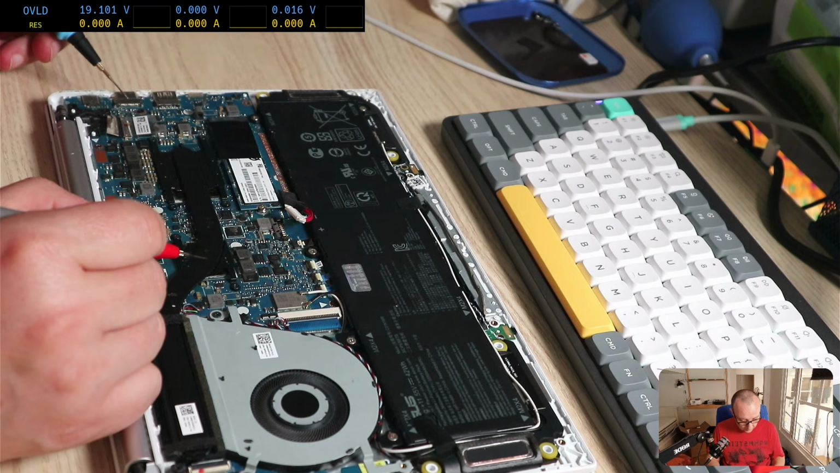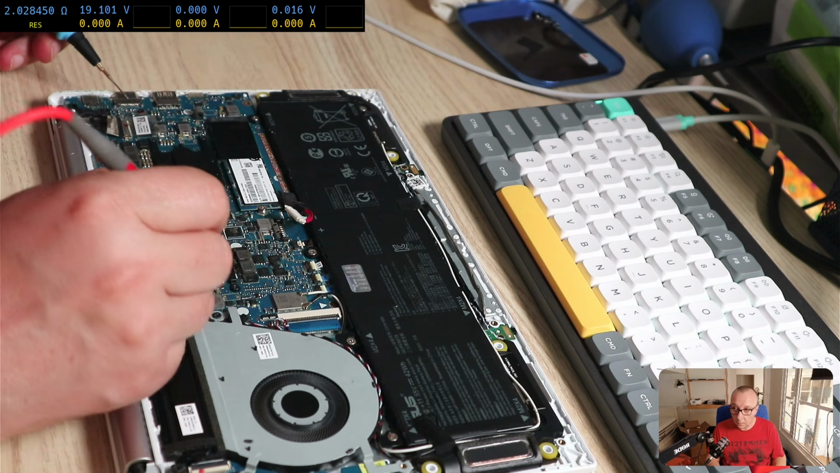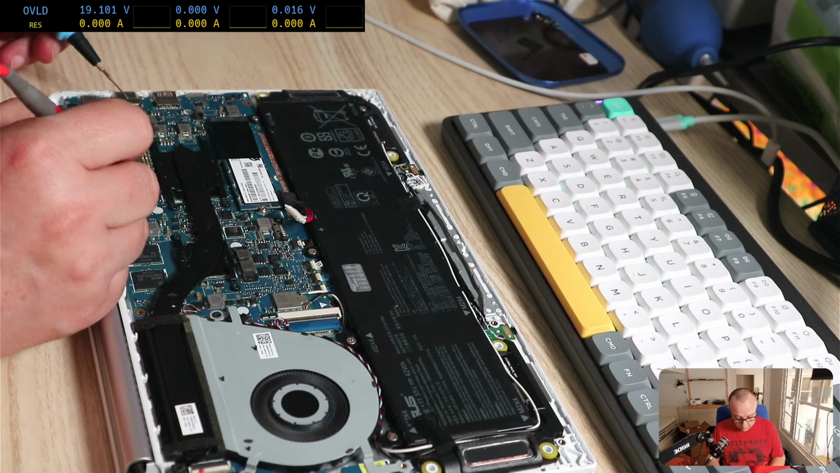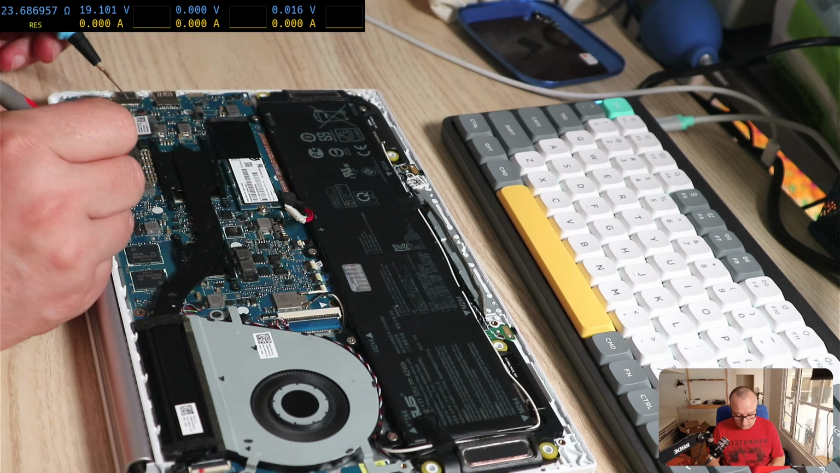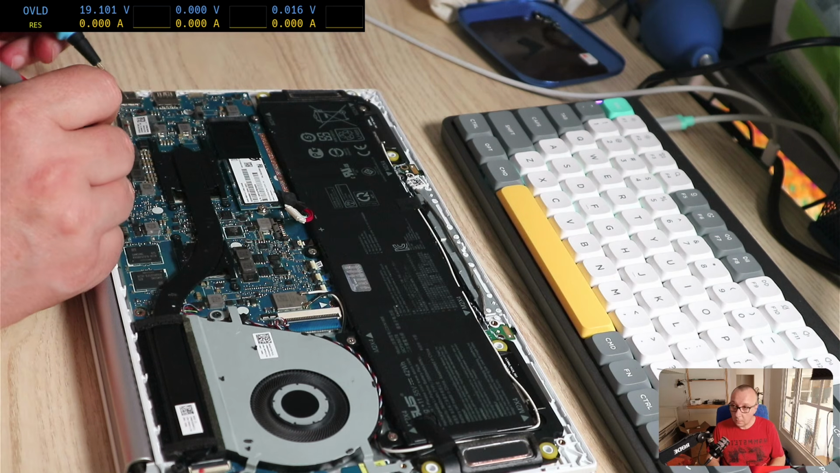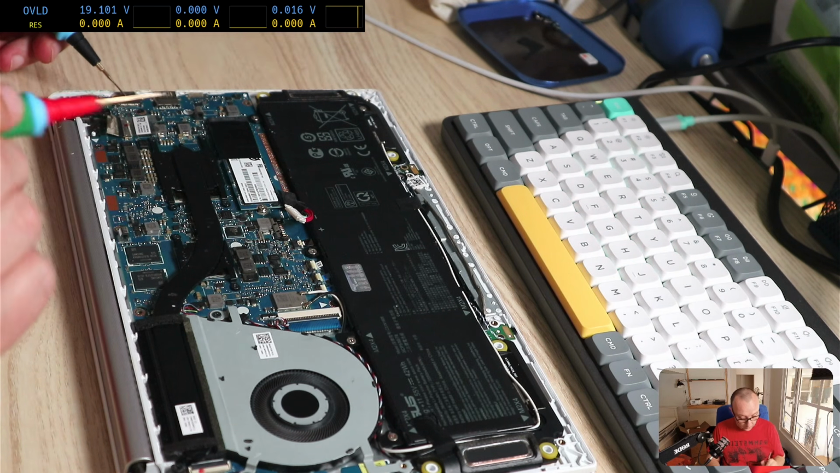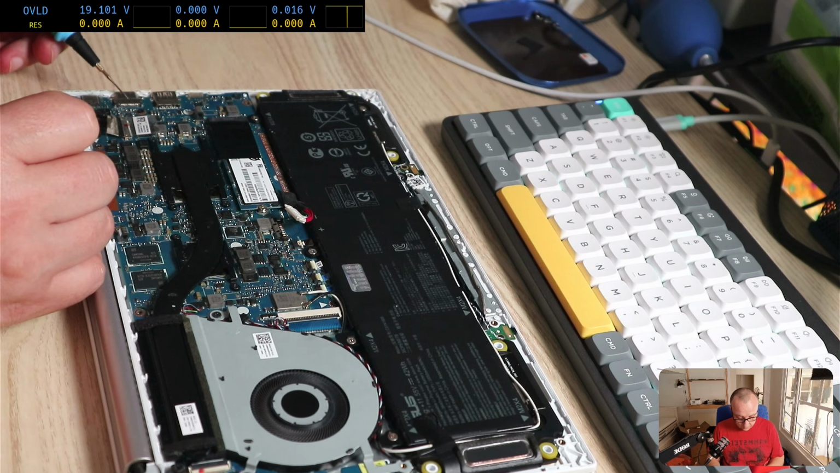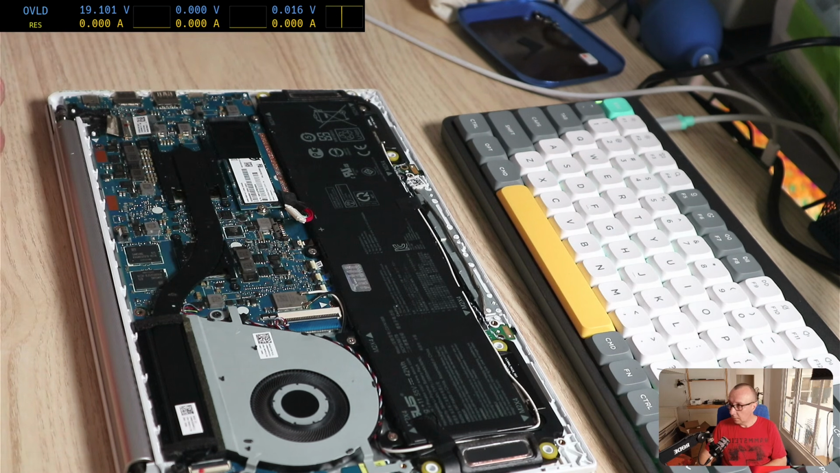we also have a GPU, which is 2 ohms. Well, maybe. Let's see the coils here on the CPU. 23 ohms, 6 ohms, 7 ohms, 7. So we might have some luck right here. Yeah, the main power rail is obviously a bit off. Good. So let me prepare the second supply.